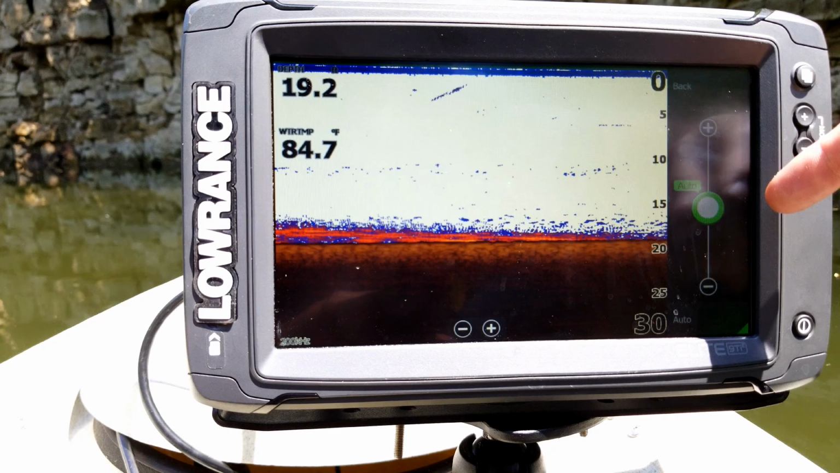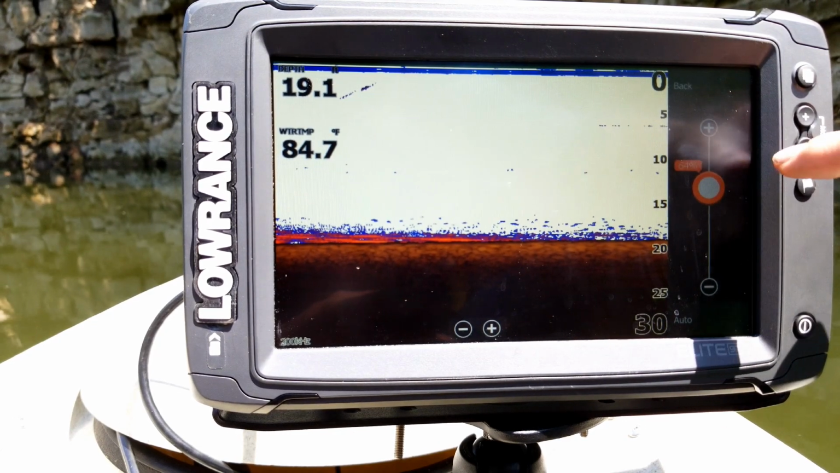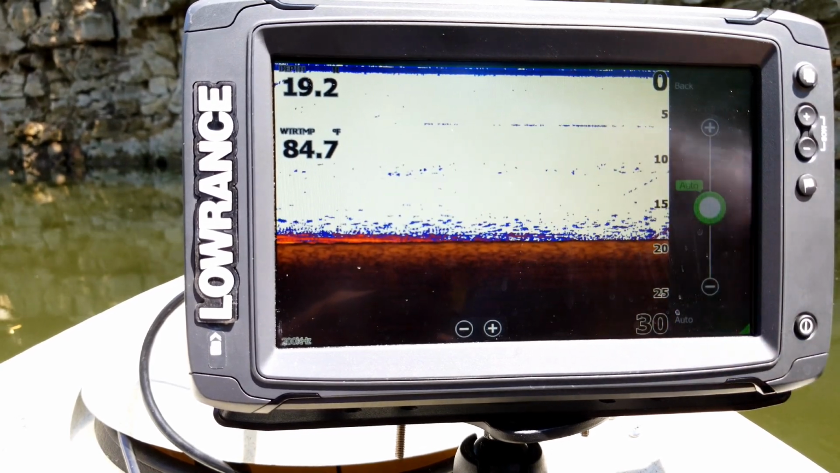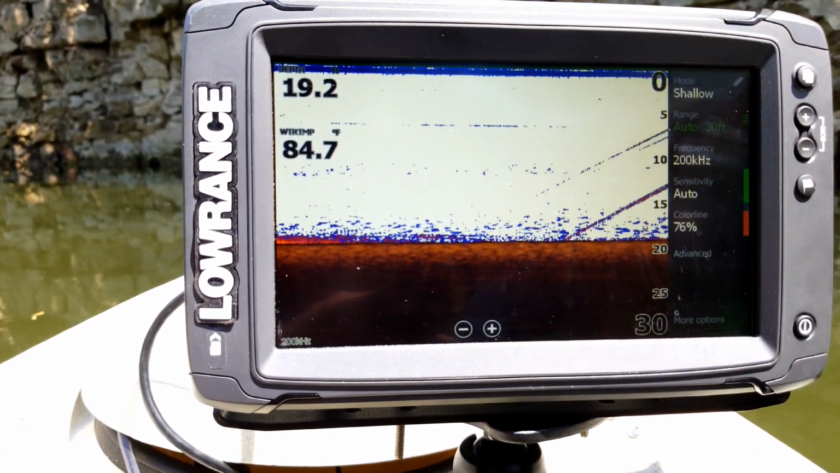Now another little feature on here is that anytime anything is green, that means it is in an auto mode. Anytime something shows up in orange, it means it is in a manual mode. So it's just a little thing they added to help you identify things at a quick glance. And so again, this is our sonar screen.